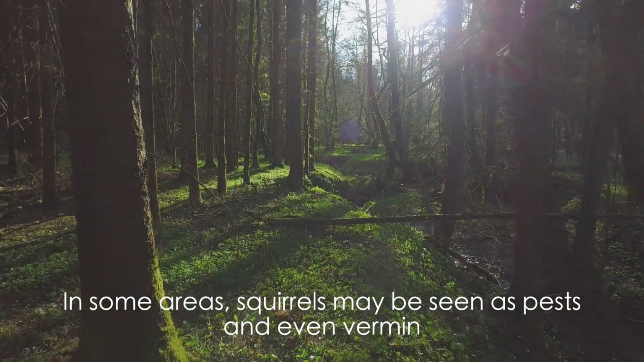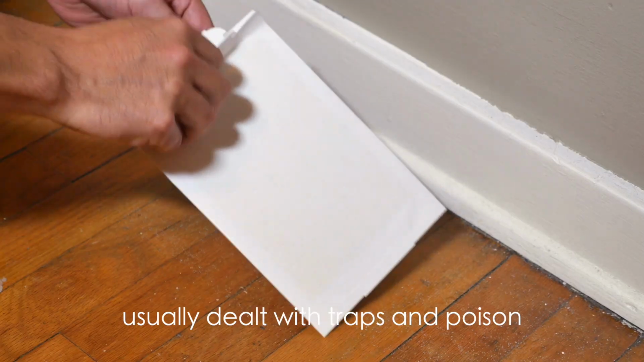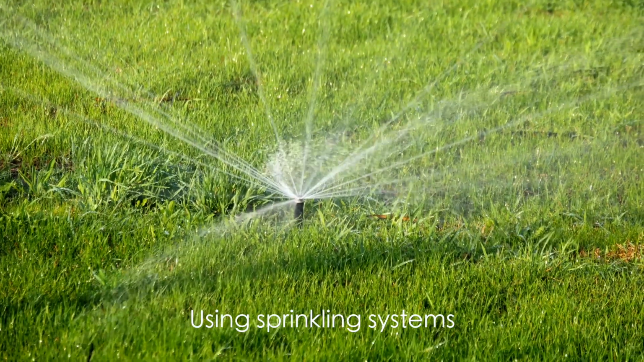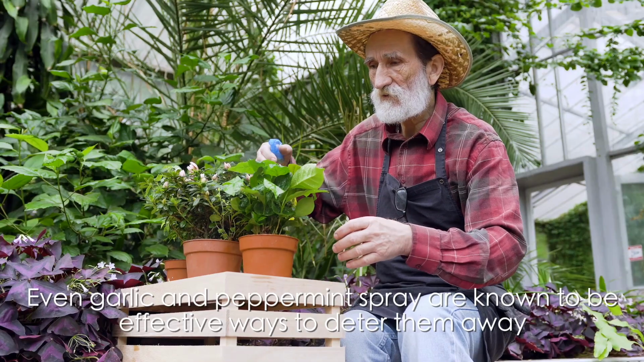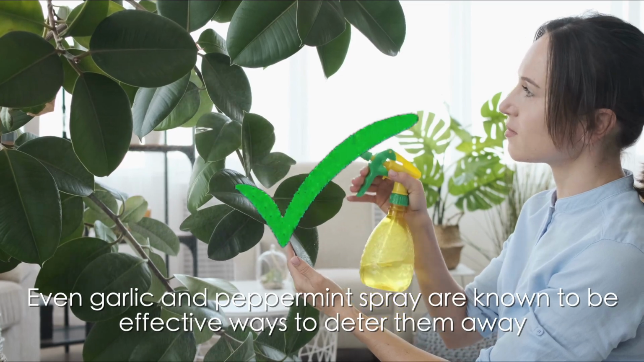In some areas, squirrels may be seen as pests and even vermin, usually dealt with traps and poison. Instead of using harmful ways to repel them, using sprinkling systems, scarecrows, or owl statues, even garlic and peppermint spray are known to be effective ways to deter them away.